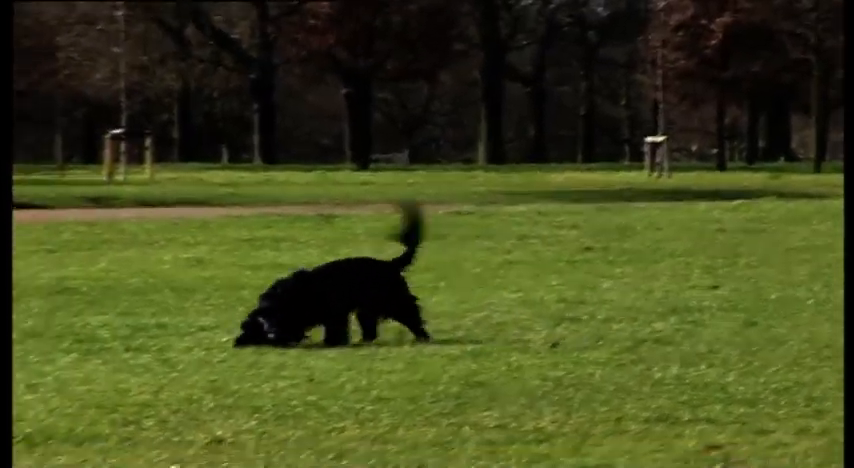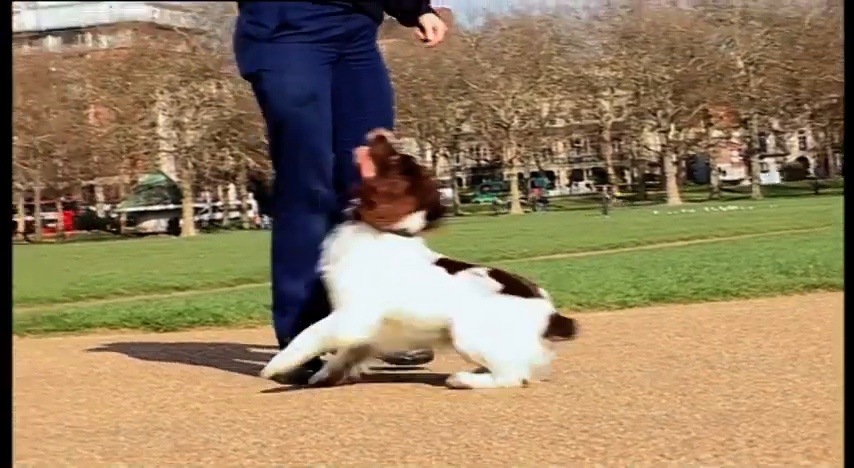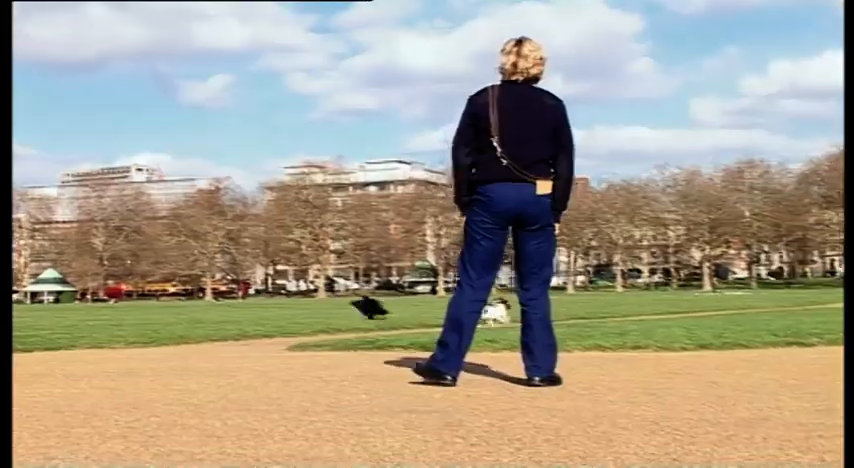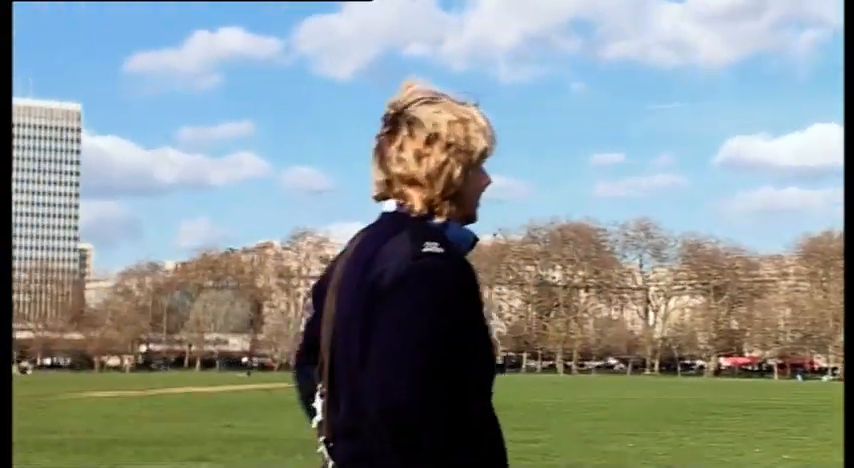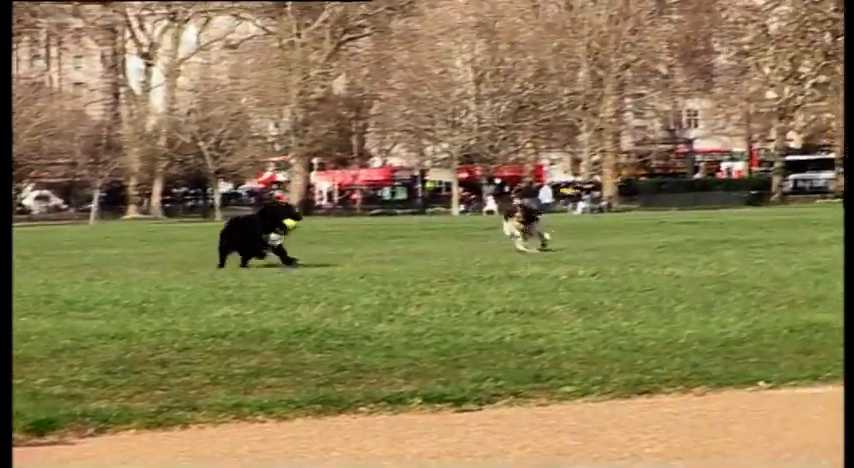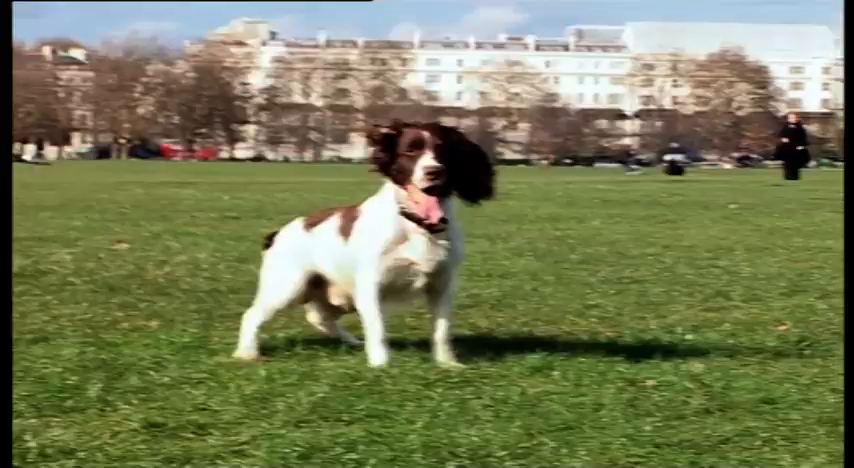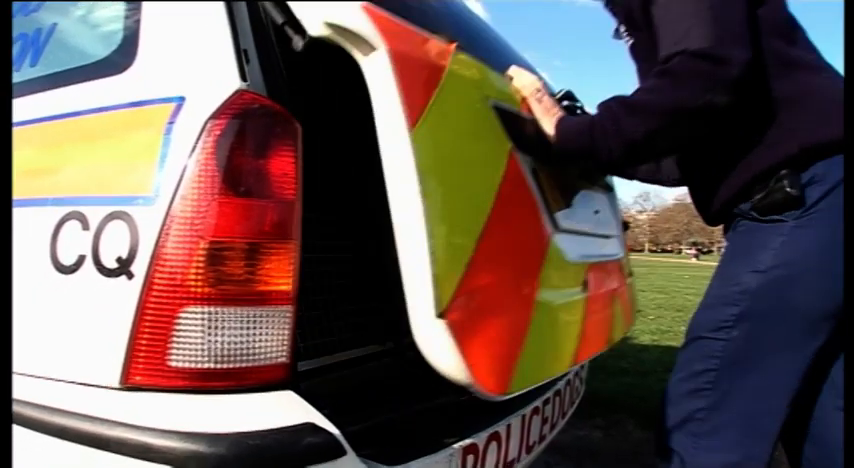Diesel and Vinny usually work a 60-hour week, so they need plenty of downtime. And there's only one thing they like more than PC Gibson, their ball. This is them at their happiest. Hey, good boy. In a park with a tennis ball. Do you want a drink? Are you thirsty, boy? Go on in, have a drink. Ta-da! You're a mess. I'm exhausted now and I've still got to go to work.